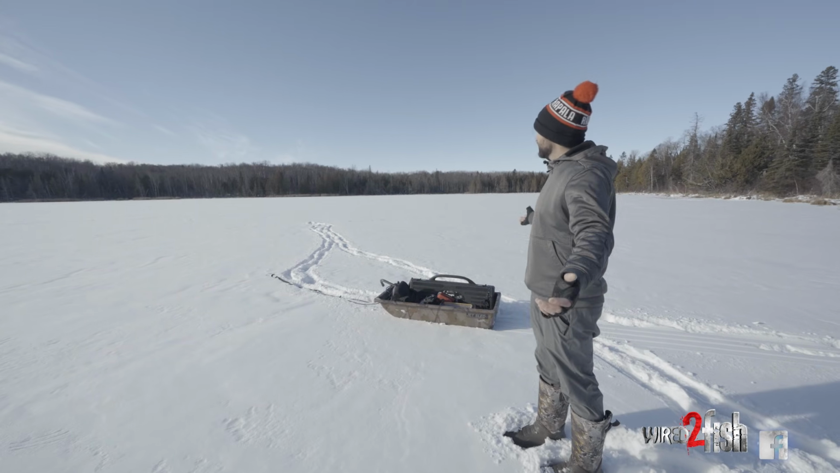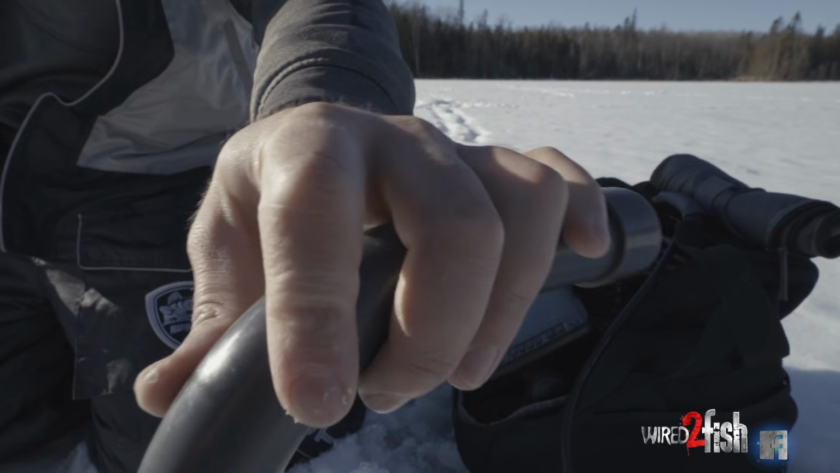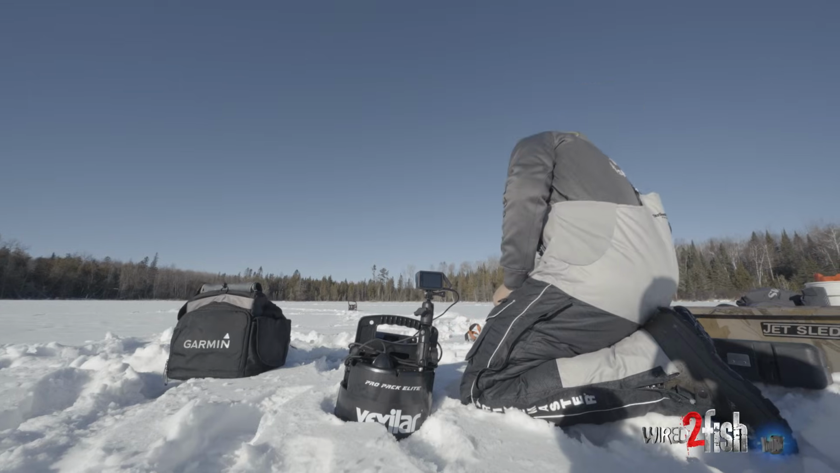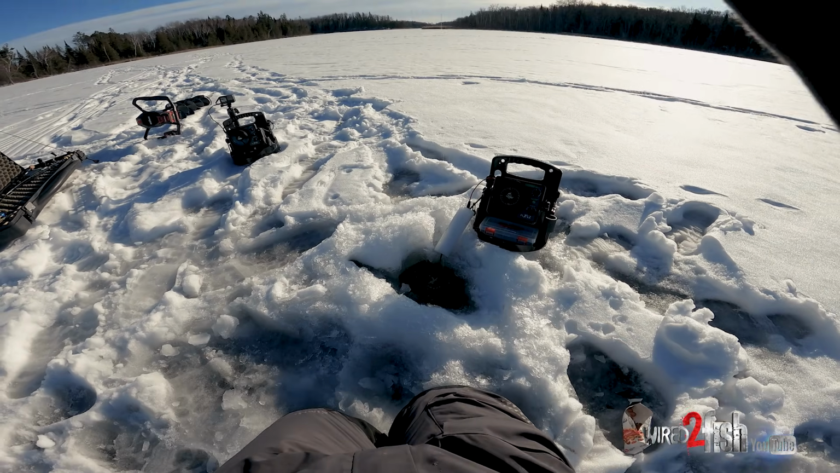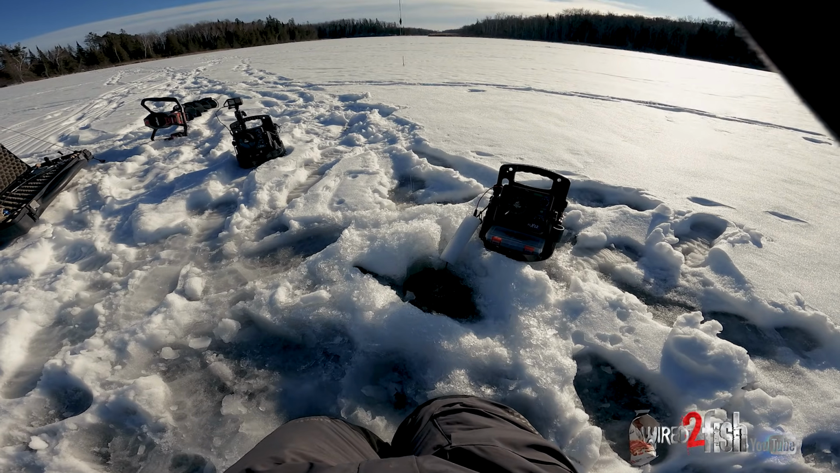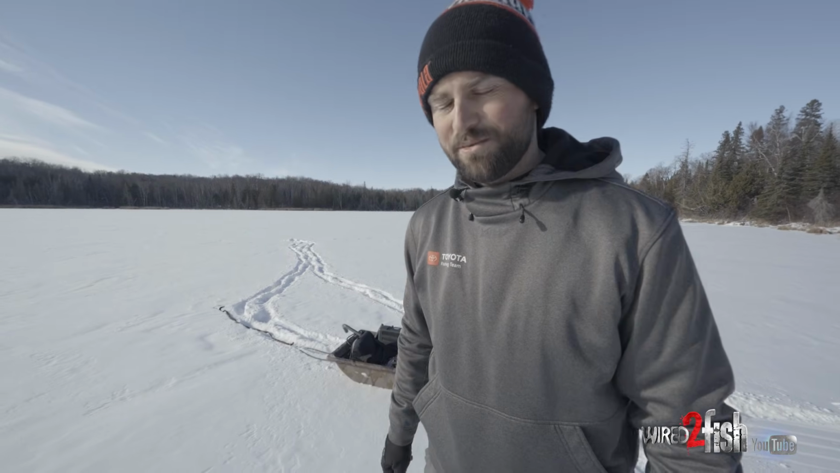Who knows where they're going to be at today? Maybe there, but we're going to drill around, use the electronics to kind of poke around, see where they're at, and hopefully bring some big panfish topside. It's a gorgeous day, that's for sure, but I got a feeling we're going to catch a couple, so let's go find them.